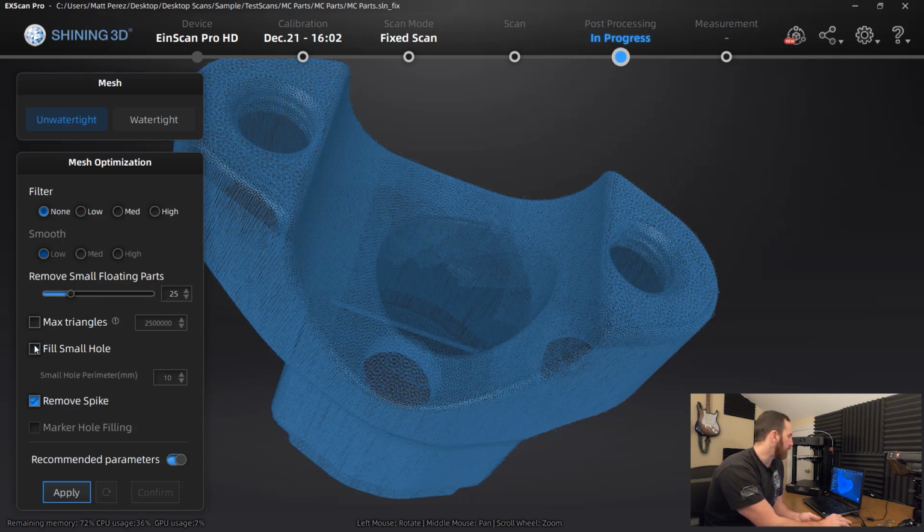Filling small holes generally is okay, but you have to note that a small hole is 10 millimeters or less. Now, when we're talking about this part, these are essentially 10 millimeter holes for these screws. It could potentially try to fill that in. We don't want that, so we're going to turn that option off.